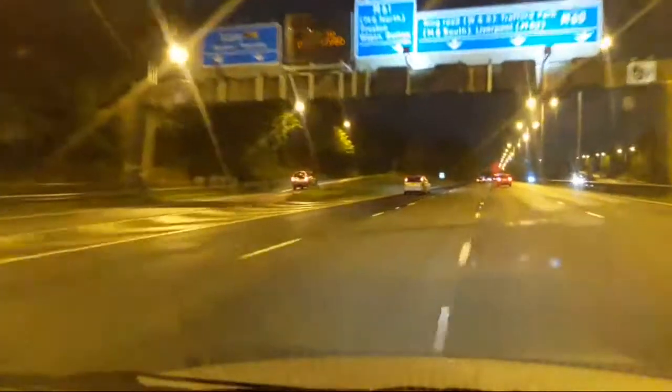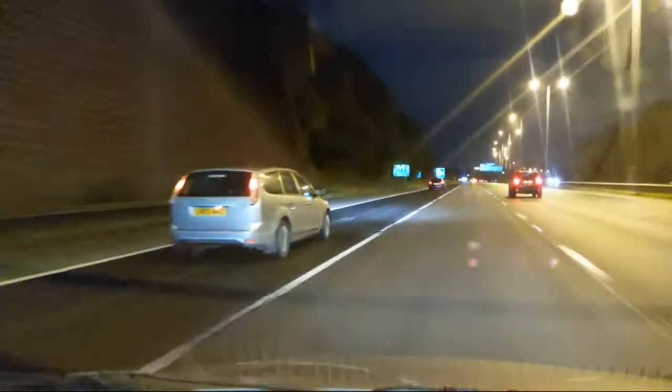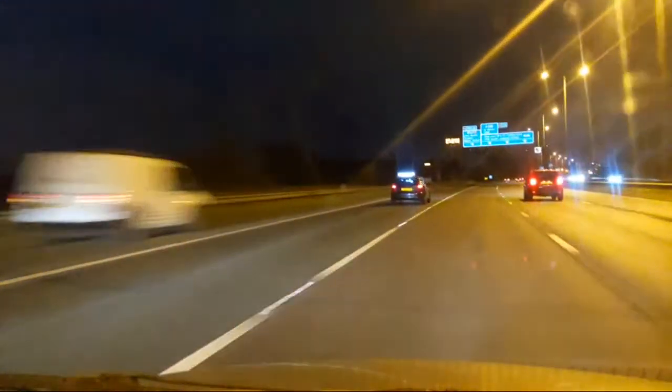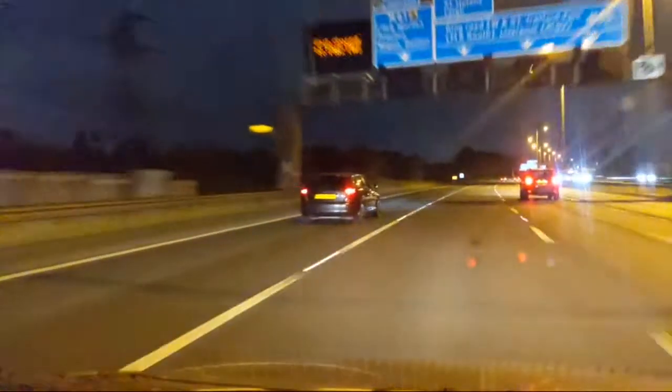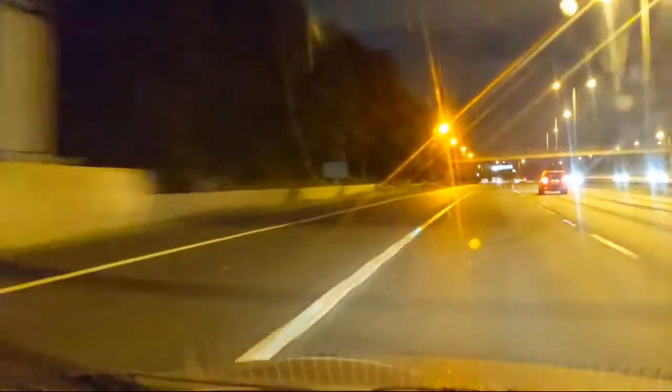Right, so now we can go into the lane because I've cleared him. See where we're up to here. Got 2 cars in the lane I want to be in. Still doing 70. Right, so I can now go into that lane.